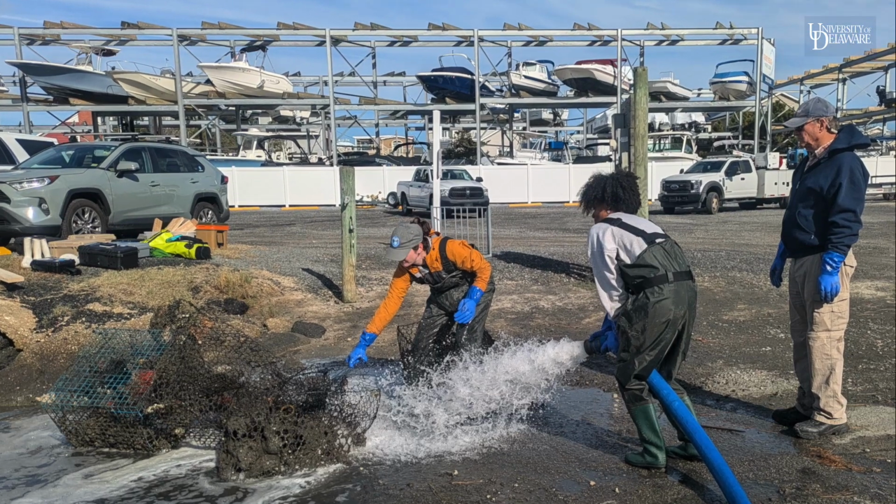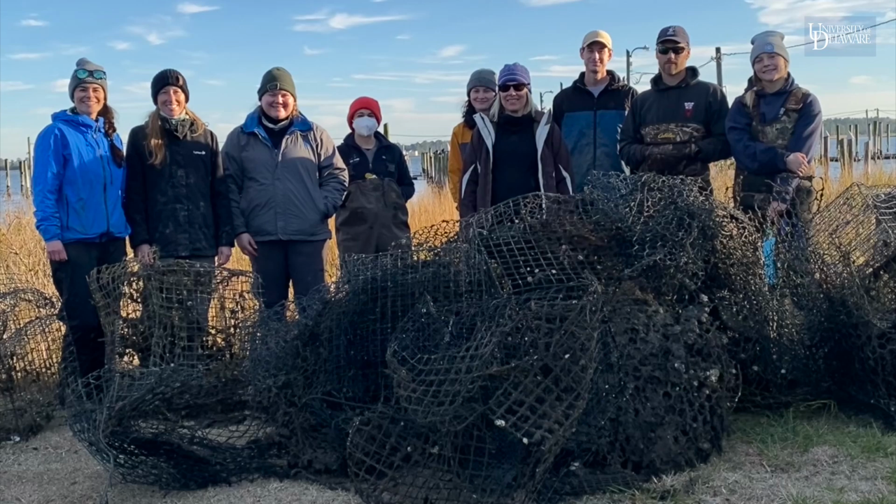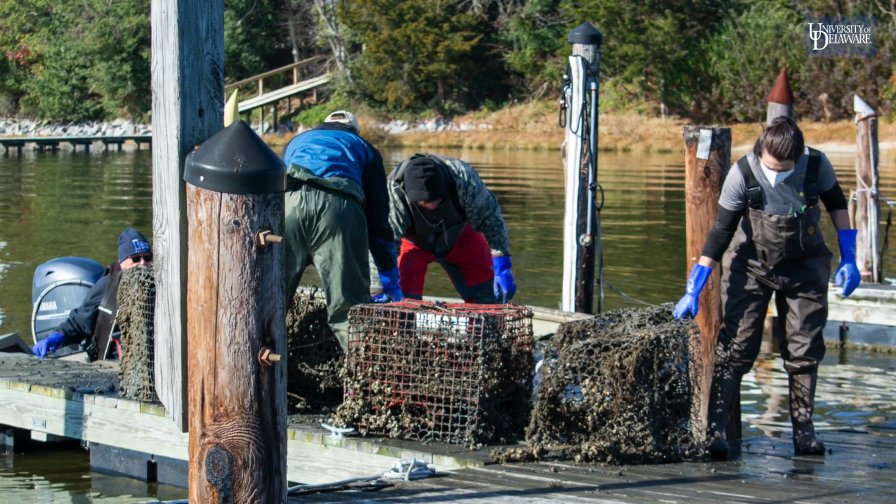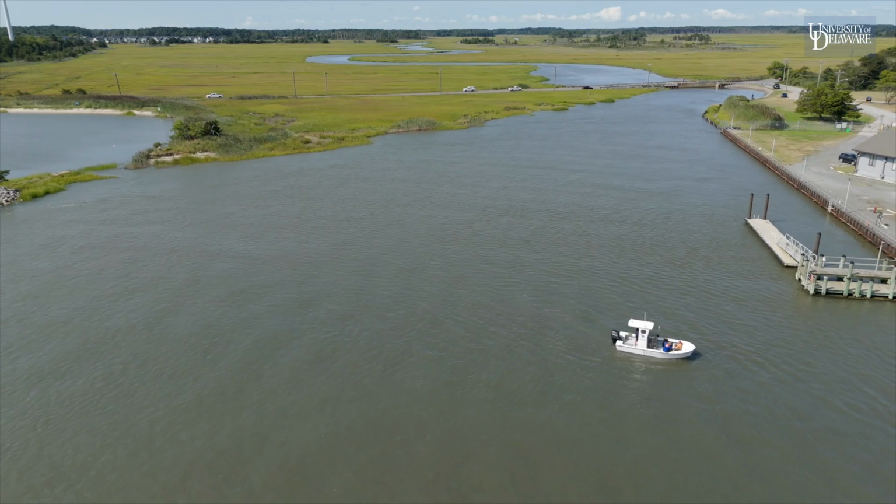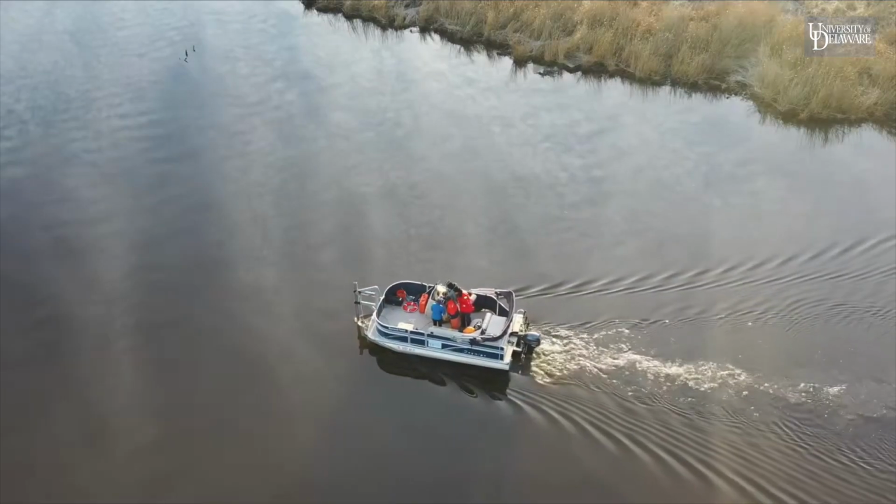Environmental responsibility is key. Dispose of the retrieved crab pots properly and report your findings to local authorities. There are many local programs to assist in the removal of derelict crab pots, and we encourage you to investigate the one in your state. By finding, removing, and properly disposing of derelict crab pots, you contribute to the preservation of our marine ecosystems and economies and reduce navigational hazards.